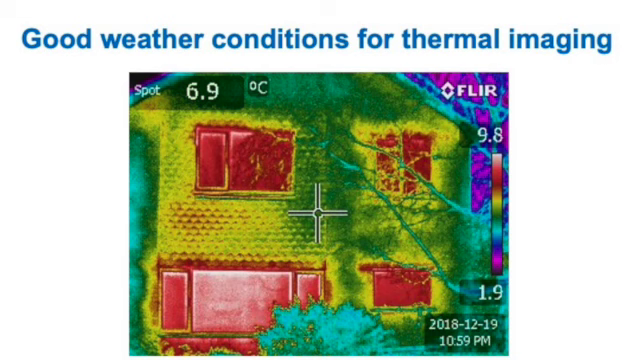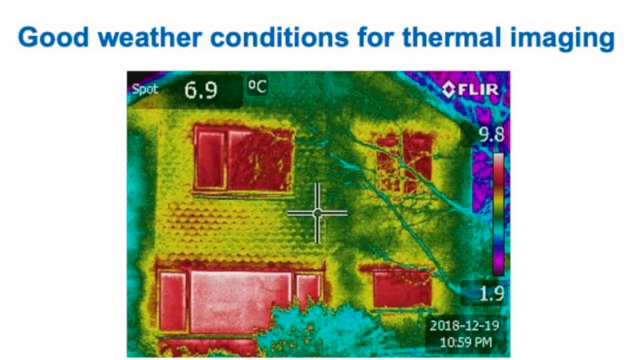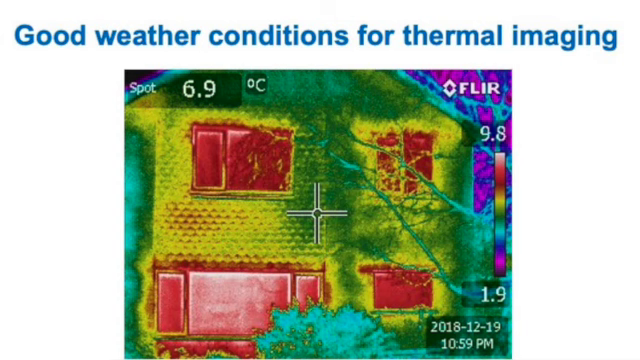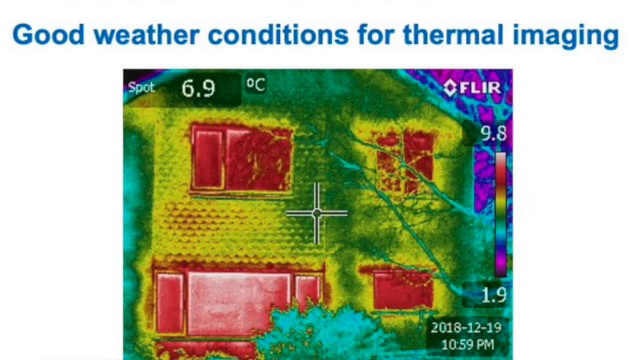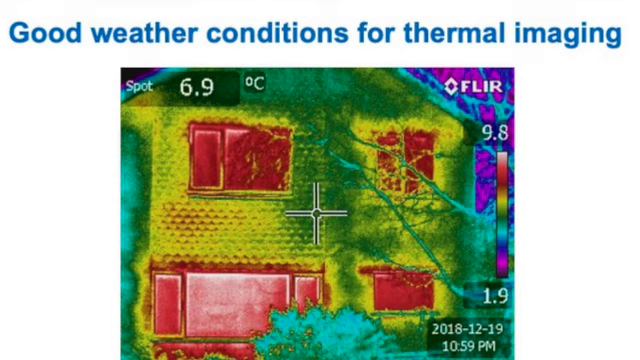The temperature outside needs to be at least 10 degrees C lower than the indoors temperature. So an outside temperature of 10 degrees C or less is best. And if it's really cold outside, the heat losses will show up even more clearly. However, just a quick point here, the battery in the thermal imaging camera doesn't like extreme cold and will quickly go flat. So if it is below freezing outside, make sure you limit the time that you are taking thermal images out in the cold.